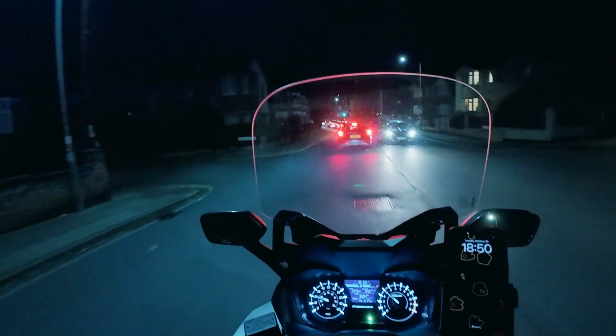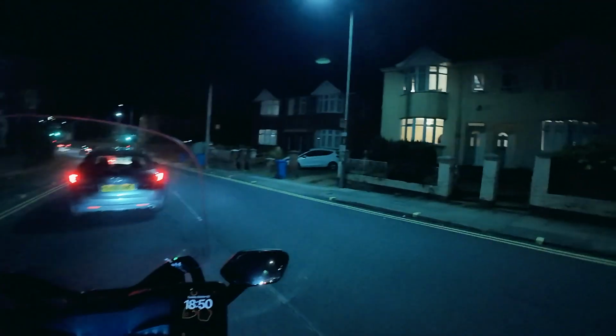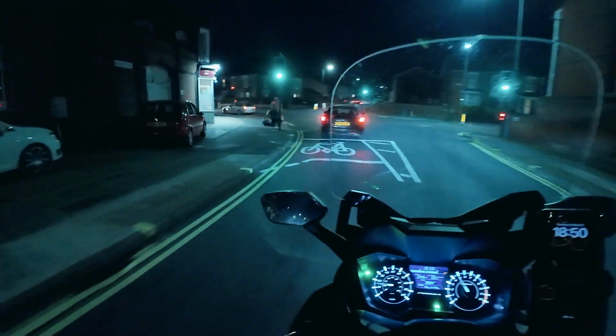But this is cool. This is really cool. I'll just open my visor, just let a bit of air in. There you go.